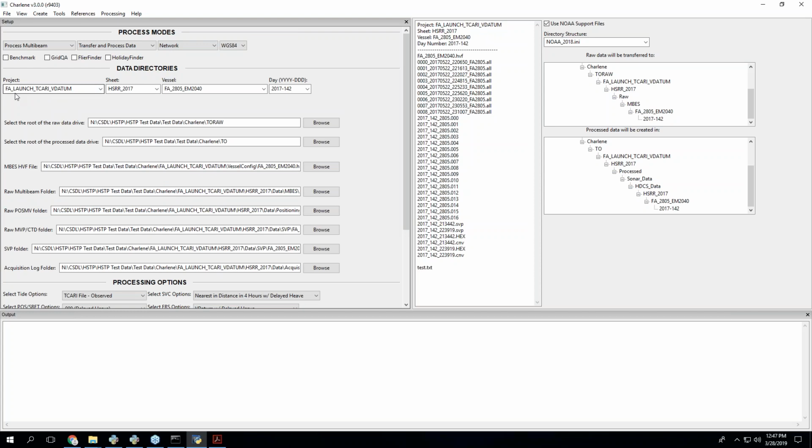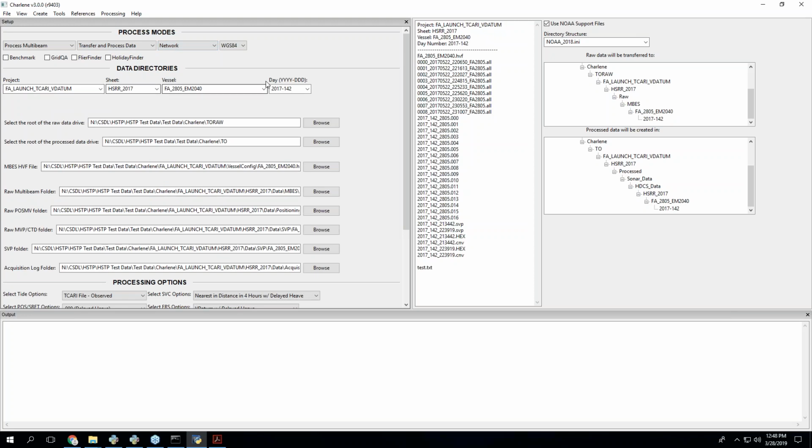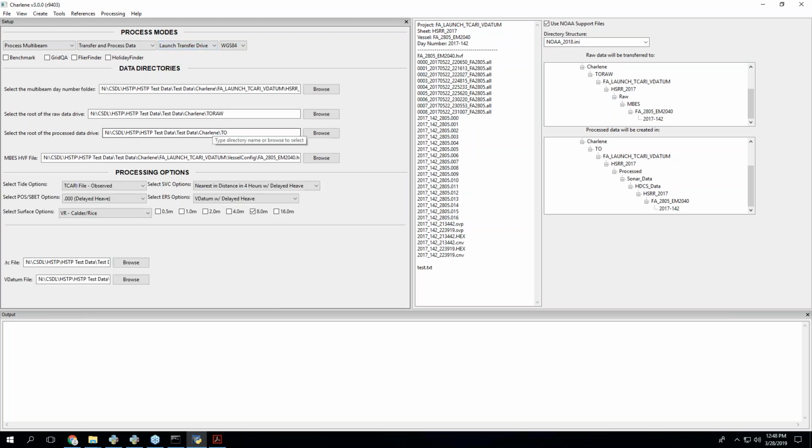So now all of a sudden Charlene needs to know your project, your sheet, your vessel, your day number, needs to know all these folders, and there's just more data to enter. And granted, you have to enter that data when you create the transfer drive, but it gives you a cleaner way of accessing your data that doesn't involve entering a whole bunch of stuff. Because all of these project, sheet, vessel, day folders are just the folder names of the folders in the transfer drive. To me, it seems like the most organized way of doing this.